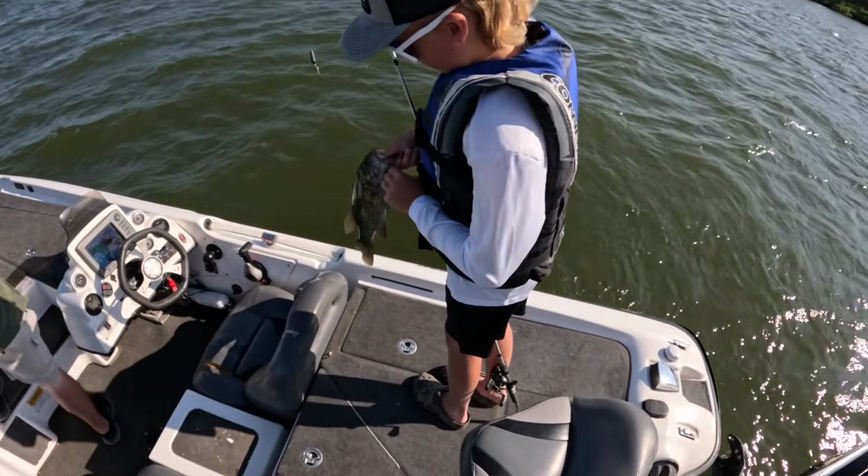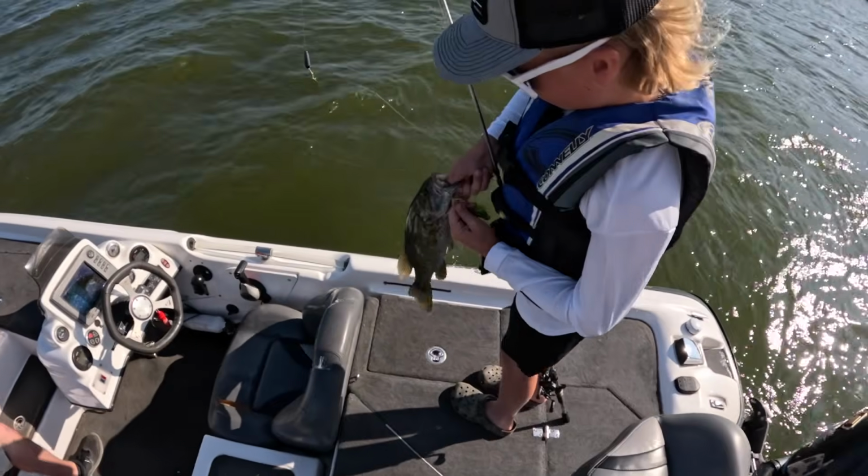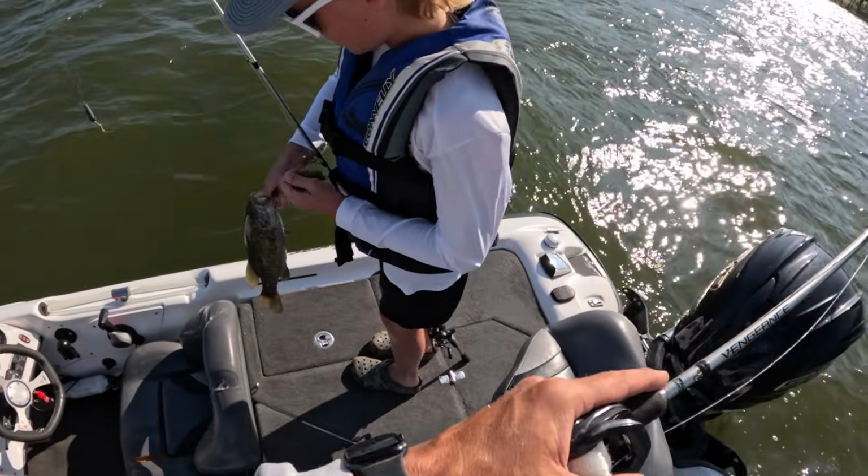Well, I caught a little smallmouth on the first cast, but Houston didn't record any video for me, so Houston's got the biggest fish so far.